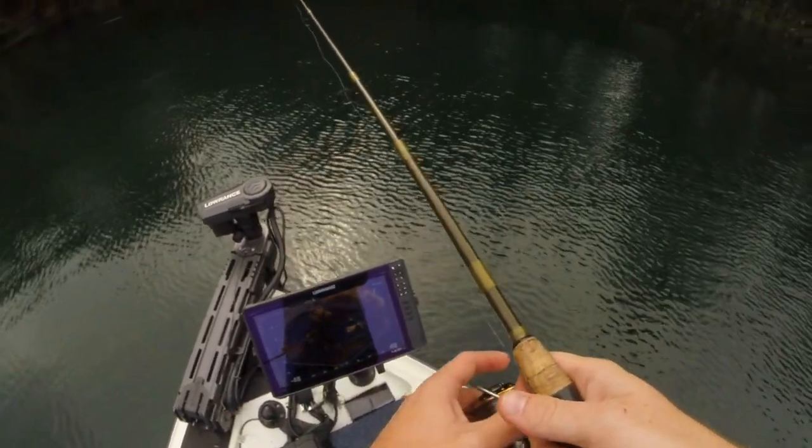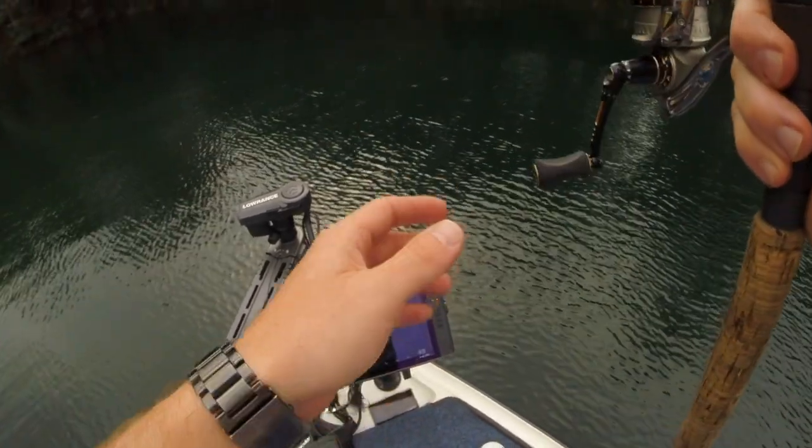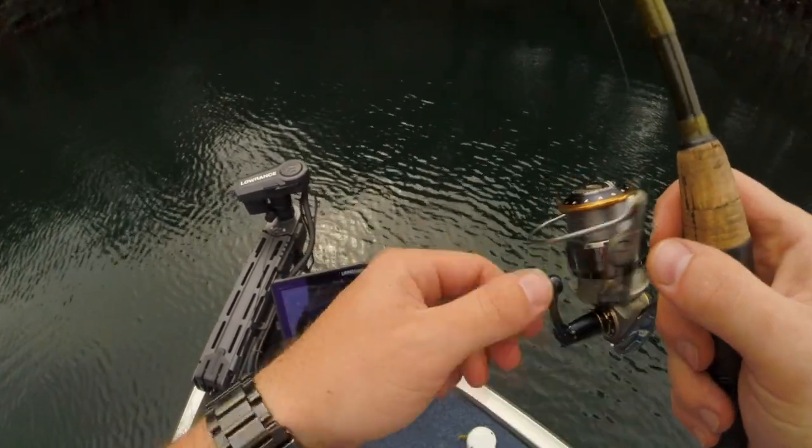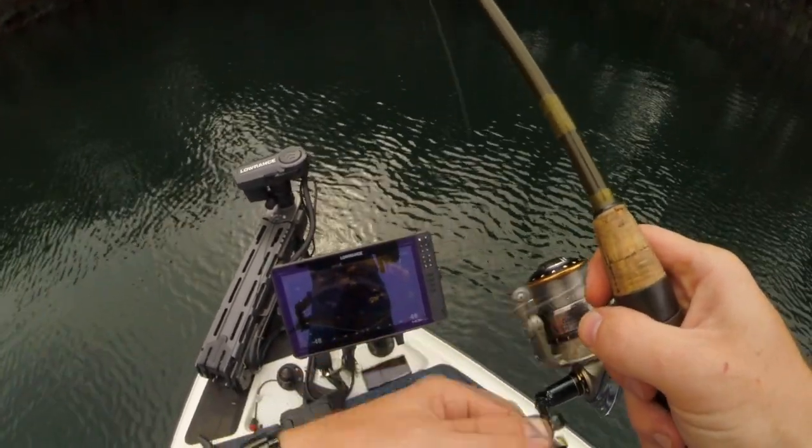Also it depends on the species that you're looking at. Now bass are quite torpedo shaped. Your crappie and your bream tend to be more pan shaped, so they're obviously going to give a much better return on what you're seeing.